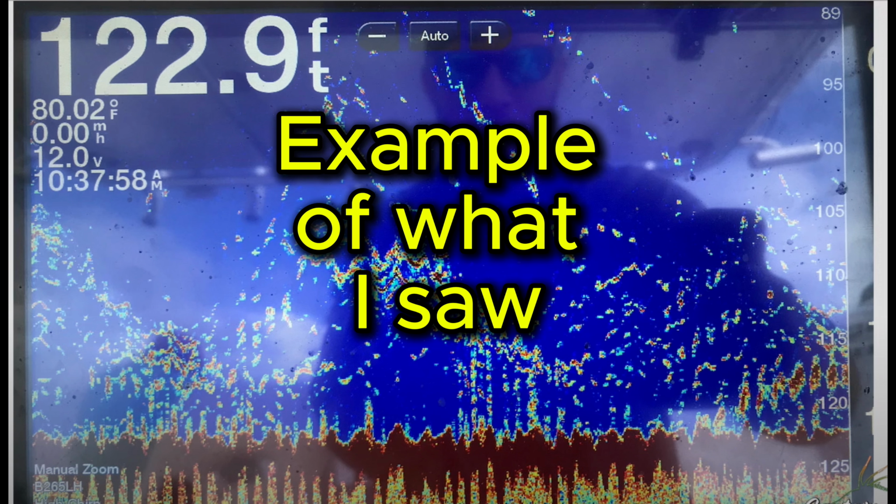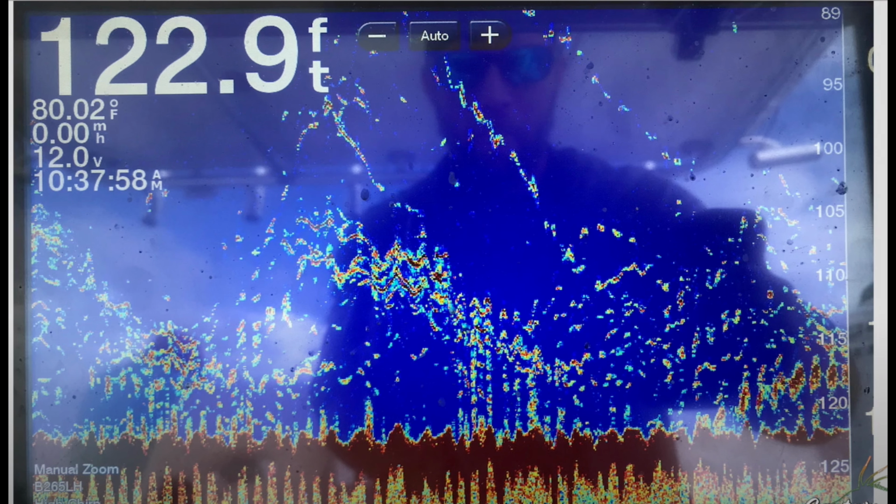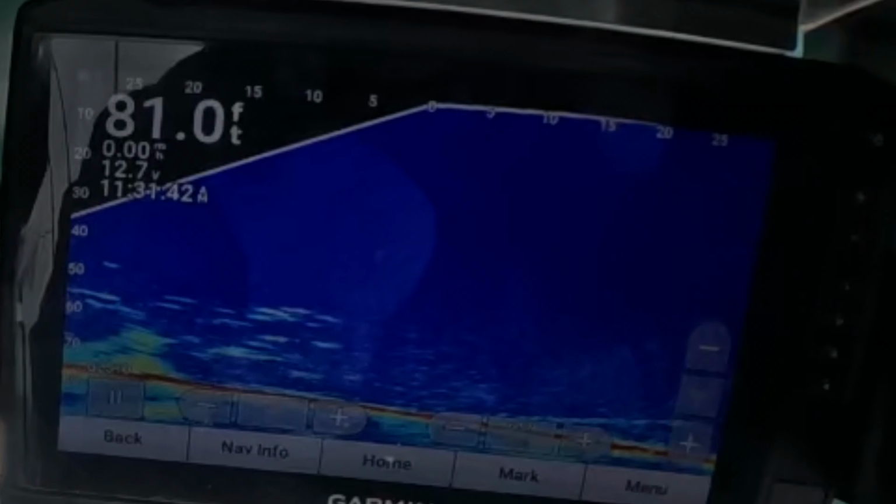On past trips to this spot, I could see the wreck using my 2D downscan, and I knew fish were there, but I had no way to separate the small ones from the big ones or pinpoint exactly what depth they were hanging out at. That all changed with LiveScope.